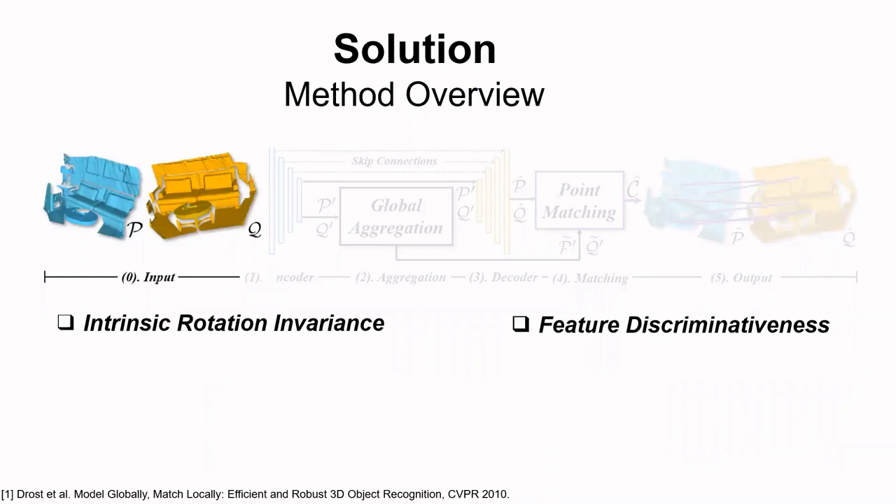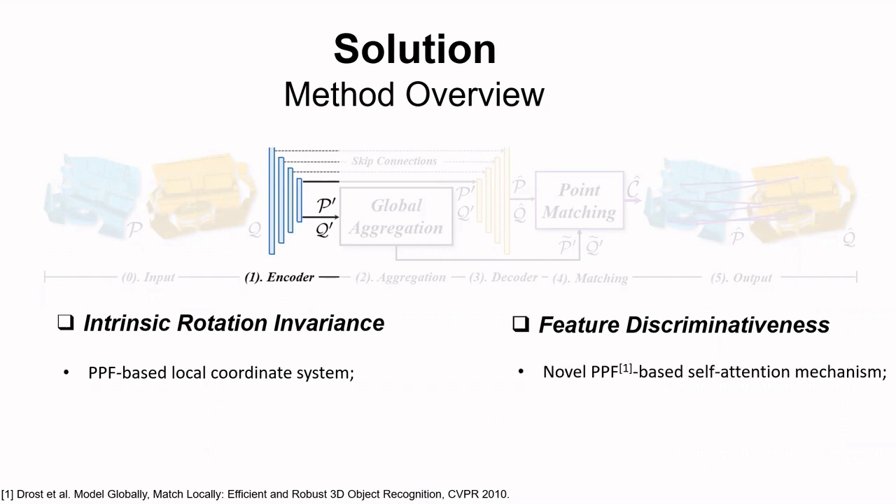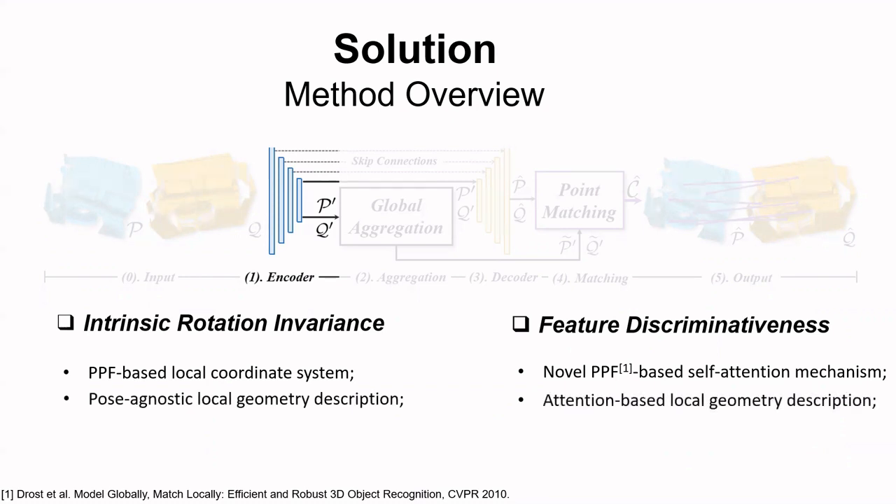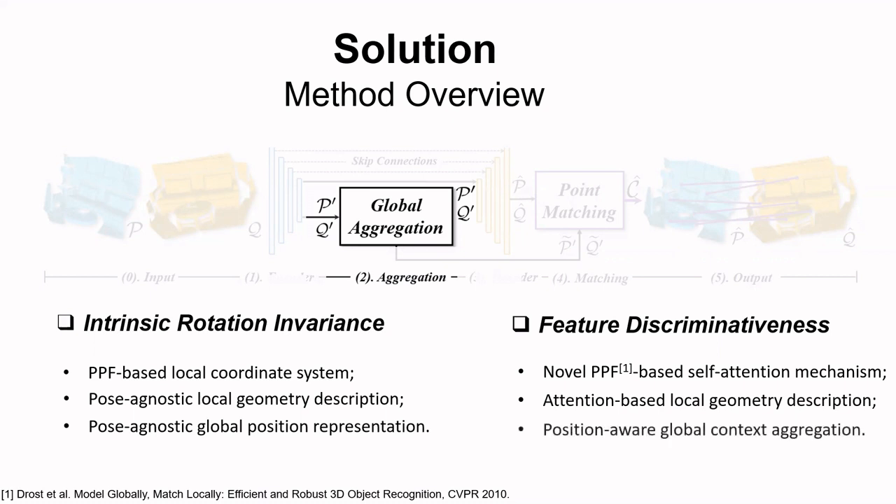We consider both the rotation invariance and the feature discriminativeness. Our input is a pair of point clouds P and Q, which is first forwarded to our designed encoder. For rotation invariance, we design a point pair feature-based local coordinate system, and for discriminativeness, we introduce a novel self-attention mechanism based on it. Upon that, an encoder architecture is proposed for pose-agnostic geometry description, and it is built fully attention-based for a more representative geometry learning. Then the encoded local geometry flows to the aggregation stage, where the pose-agnostic global position representation is learned, and the global context is aggregated in the position-aware fashion.